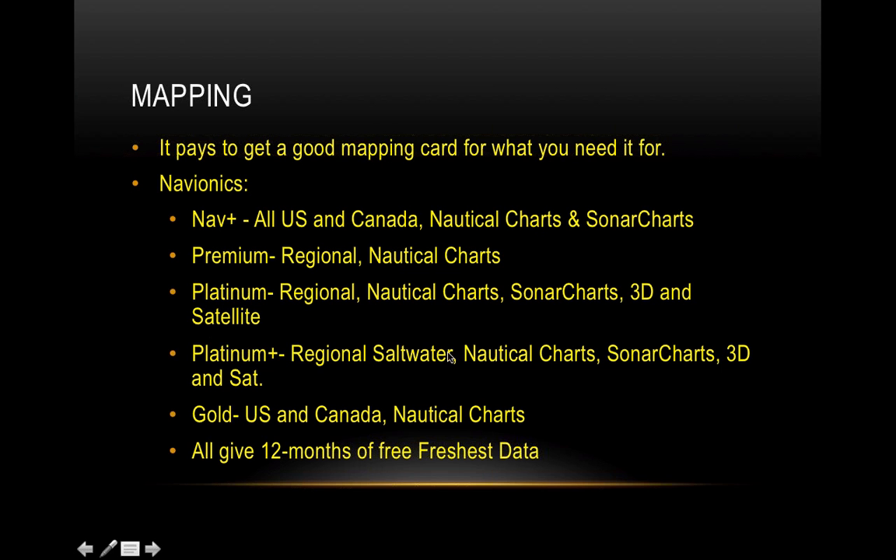Platinum Plus is regional saltwater. It's got nautical charts, Sonar charts, 3D, and satellite. Pretty much the same thing as Platinum, but for saltwater. Gold is another saltwater card. It has all U.S. and Canada. It's got nautical charts in it.